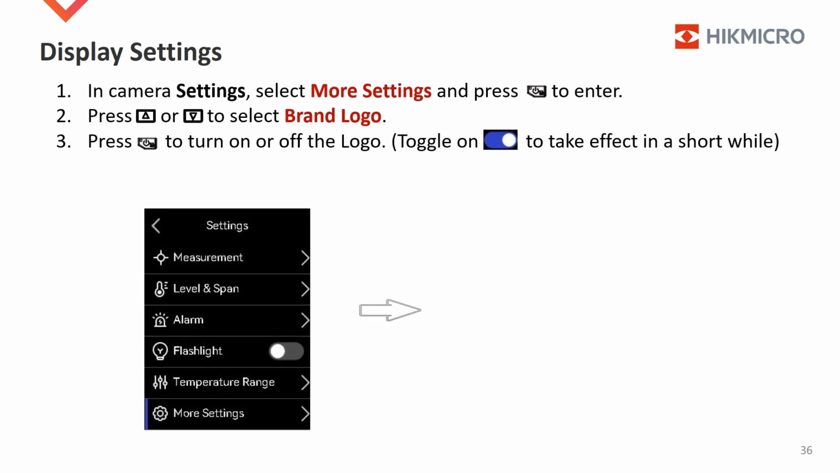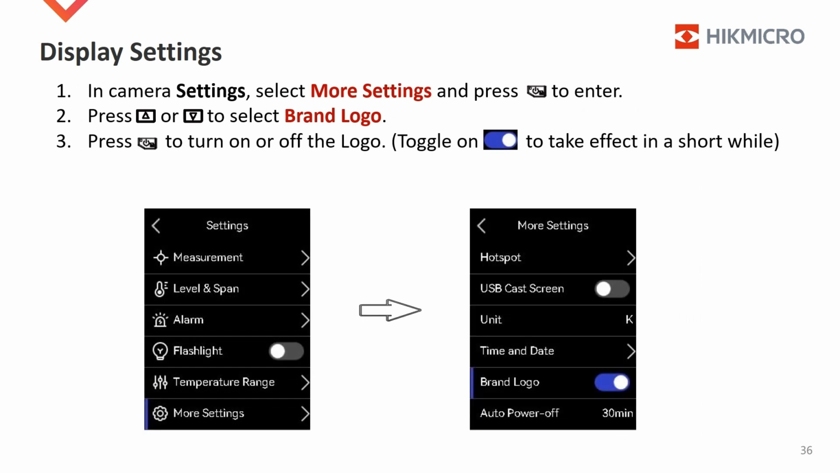In Camera Settings, select More Settings and press the Power button to enter. Press the Up button or the Down button to select brand logo. Press the Power button to turn the logo on or off. Toggle off to remove the logo from display. It takes a short while after coming back to the live image.